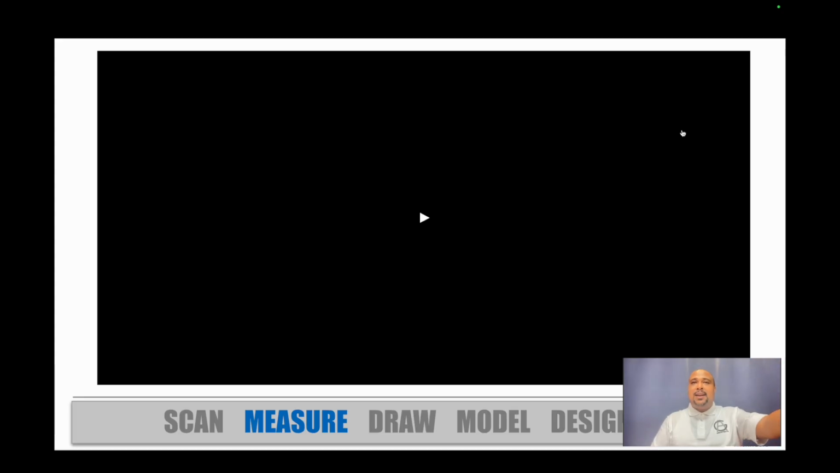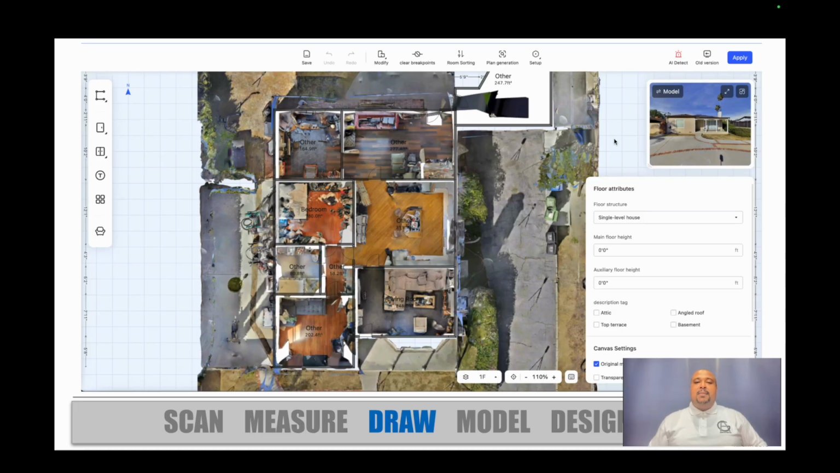You can say, hey, I'm going to go scan a space for you, and you can give them the point cloud that's essentially pulled out from Realsee, and you can provide that as a service to someone else. Now I'm going to talk about draw.